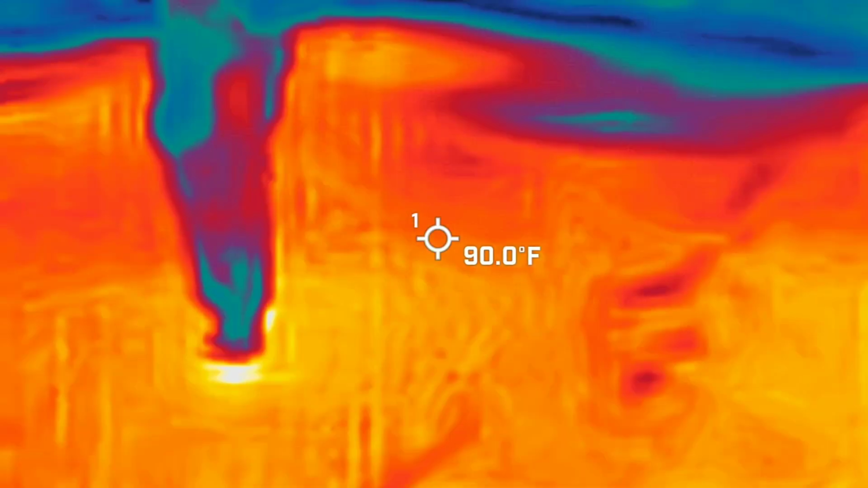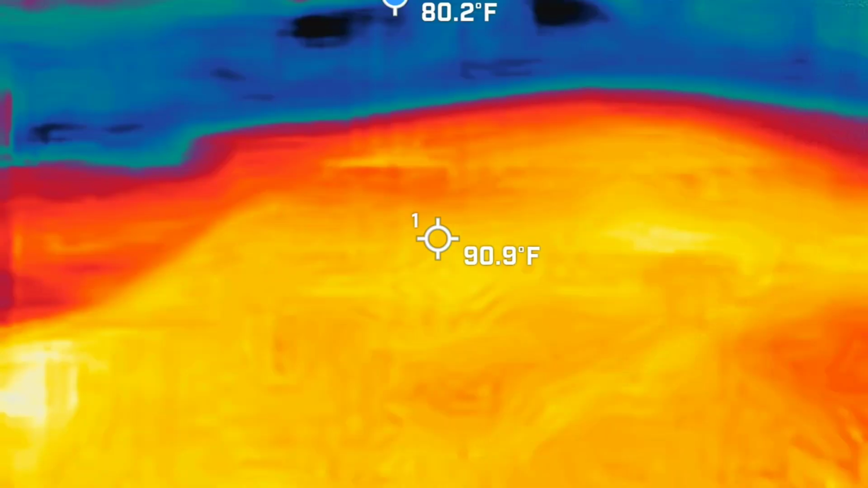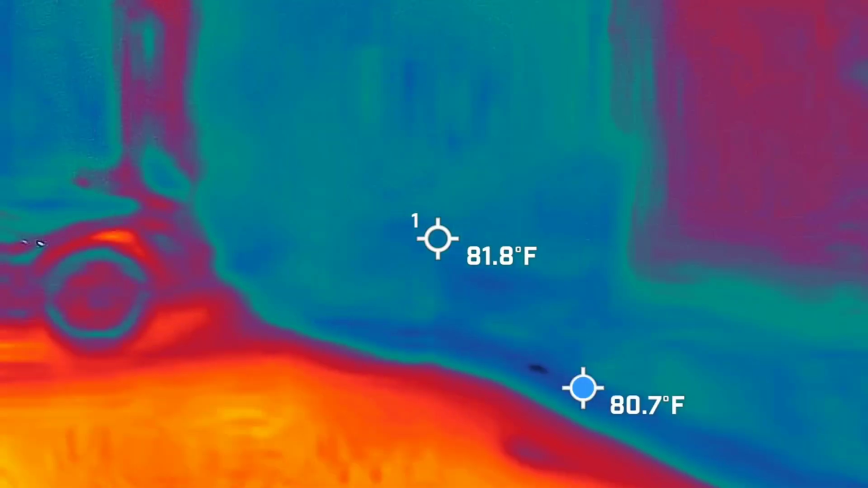Got a 4.2? Yeah. That's exciting. All the way back there behind the cars.